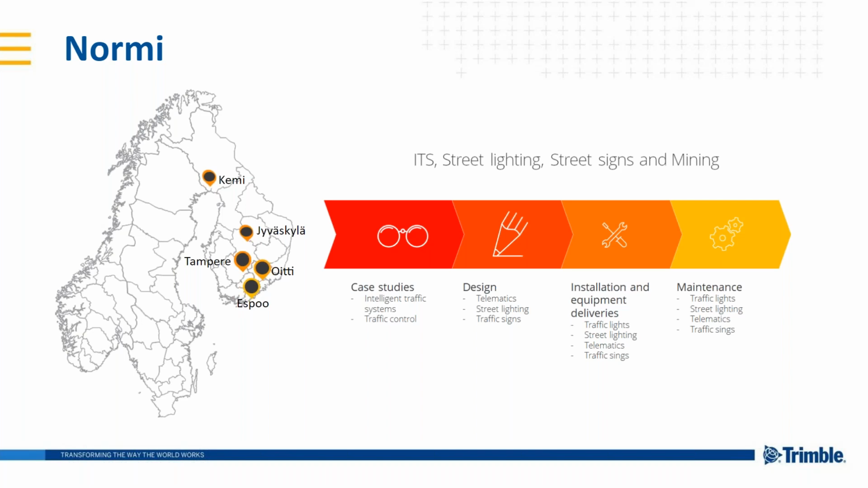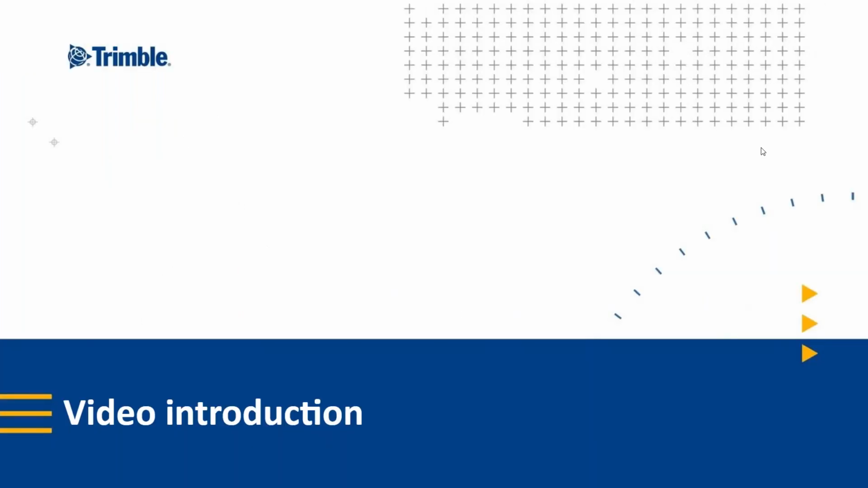So basically, we do a little bit of designing of telematics and street lighting and traffic signs, and also install them on place and do some maintenance work also. But basically, everything that happens on the streets. Yeah, that's about it. Maybe we can go straight to the video.